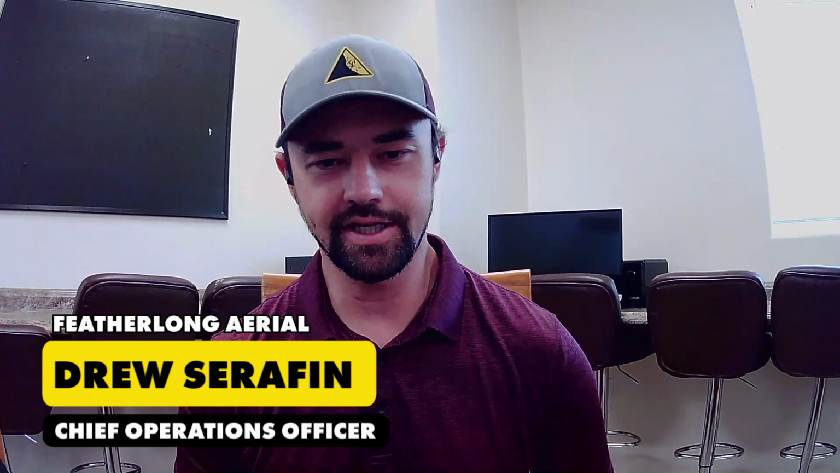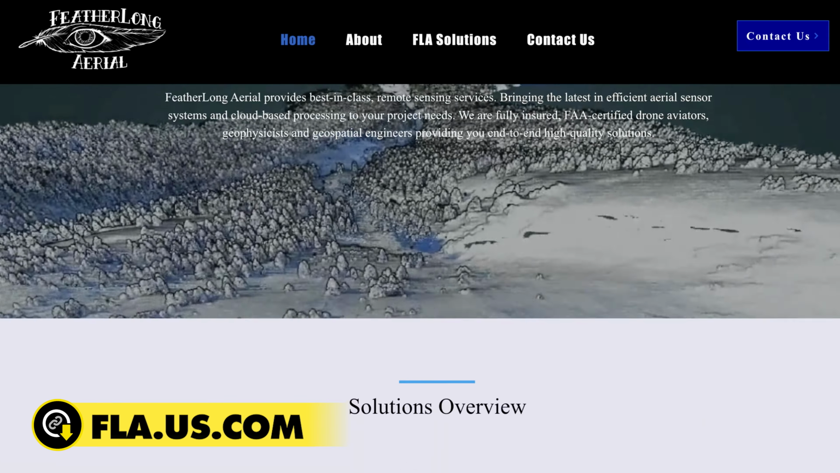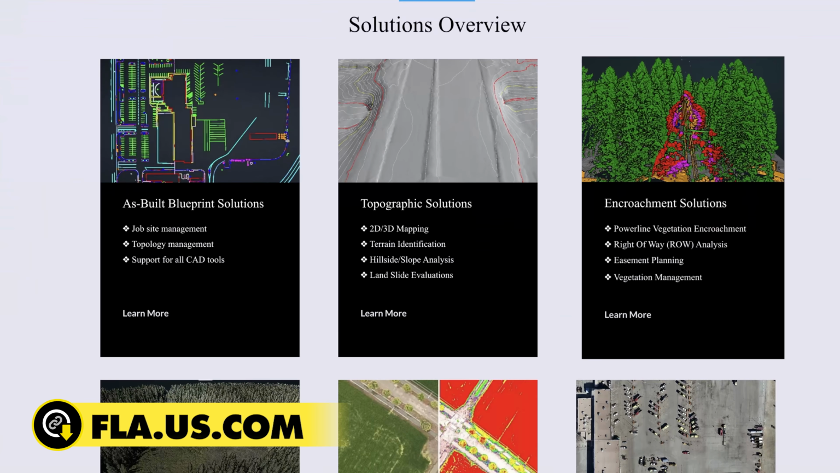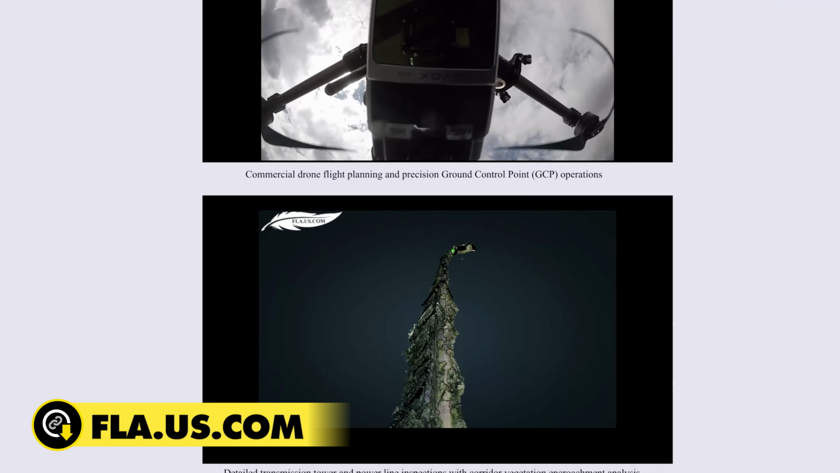Hi. As mentioned, my name is Drew Serafin. I am the Chief Operations Officer of Featherlong Aerial. We are a remote sensing service provider based in Colorado. We do remote sensing, specifically specializing in LiDAR, with an emphasis on difficult terrain, specifically mountainous terrain with very high elevation gains and very remote access.